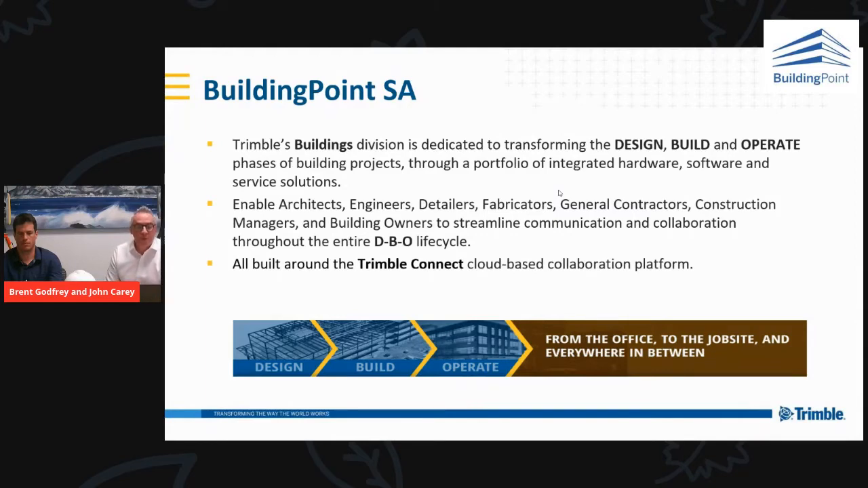It's all built around a package called Trimble Connect, a cloud-based collaboration platform. It's a bit like Dropbox on steroids and specific to our industry. And this all underpins Trimble's connected construction process.